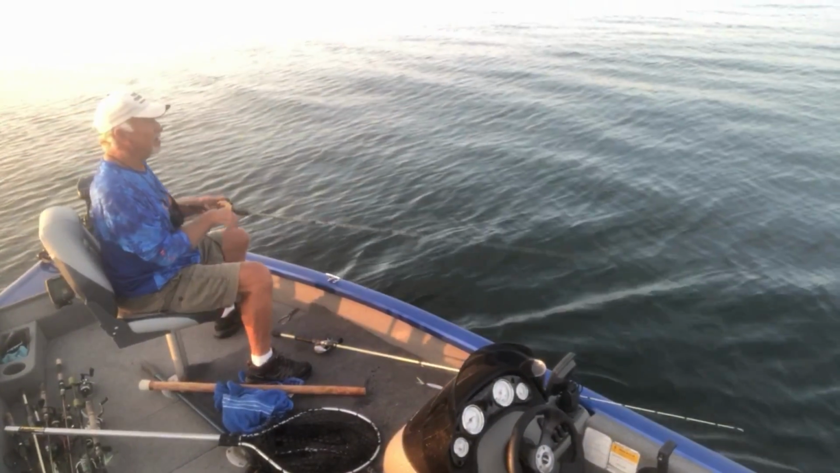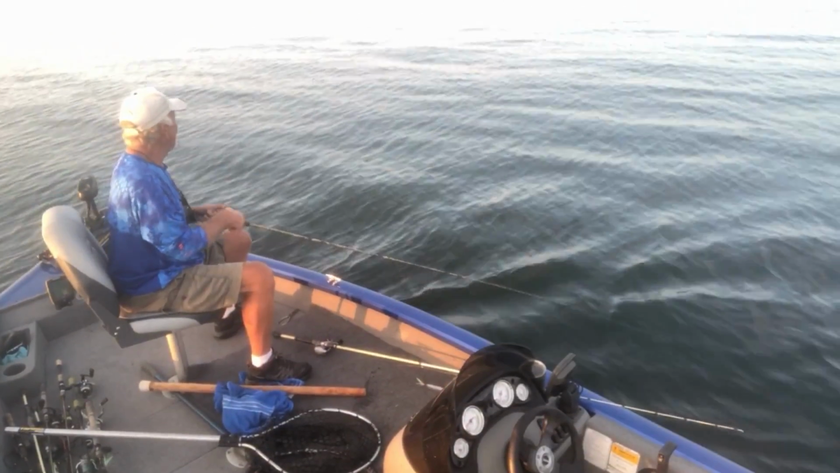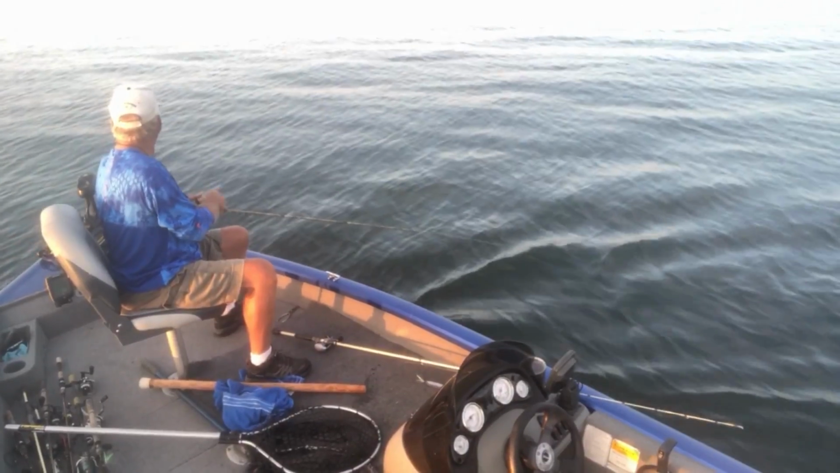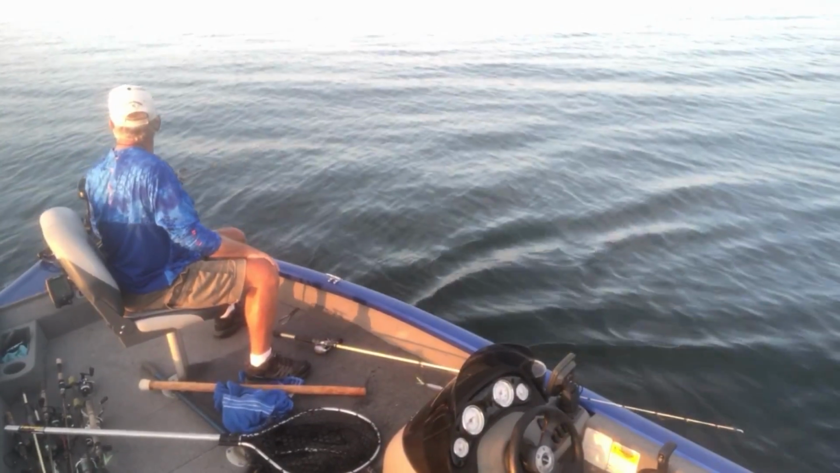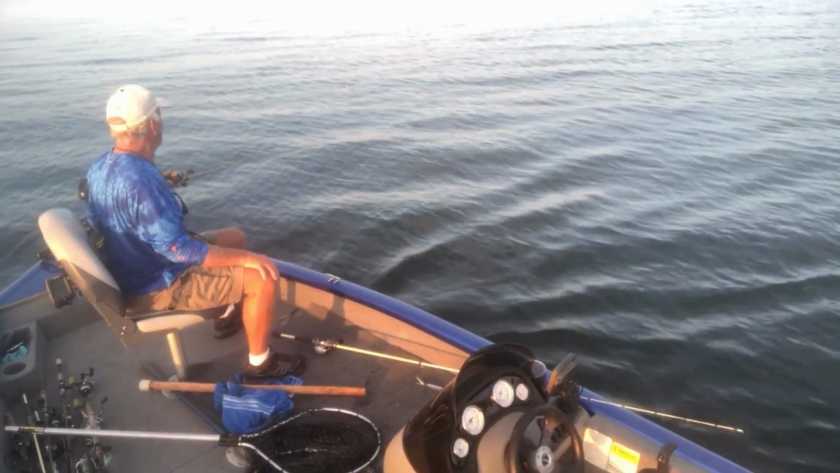I can't believe it. I guess this heat has scared people off. I don't know where all the guide boats are, they ain't here. They done went somewhere else. They must have caught the bigger fish somewhere else. But I don't see any guide boats anywhere.